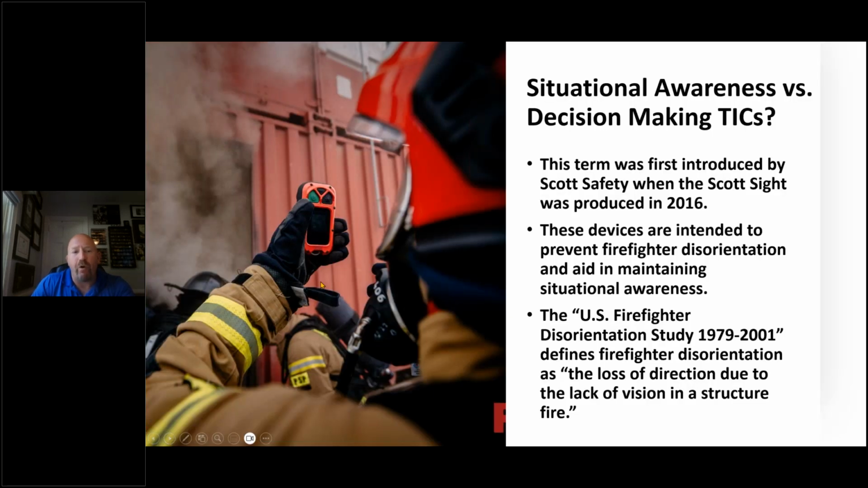So many of you may have heard the term situational awareness. What we want to tell you is that term was first introduced, not situational awareness like Dr. Gasaway talks about, but a situational awareness TIC was first introduced by Scott Safety when they introduced the Scott Sight in 2016. And these devices were intended to prevent firefighter disorientation and aid in maintaining situational awareness.